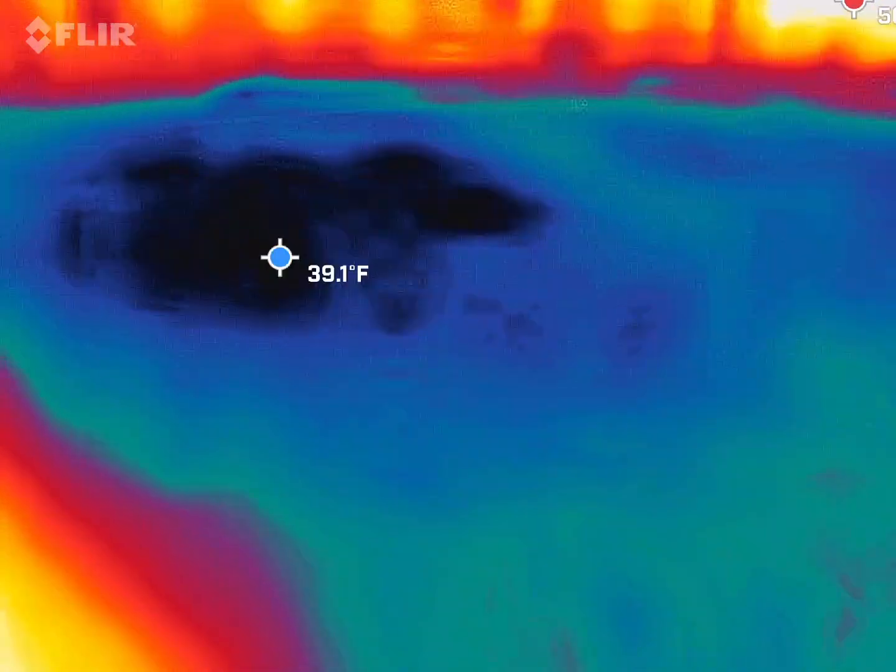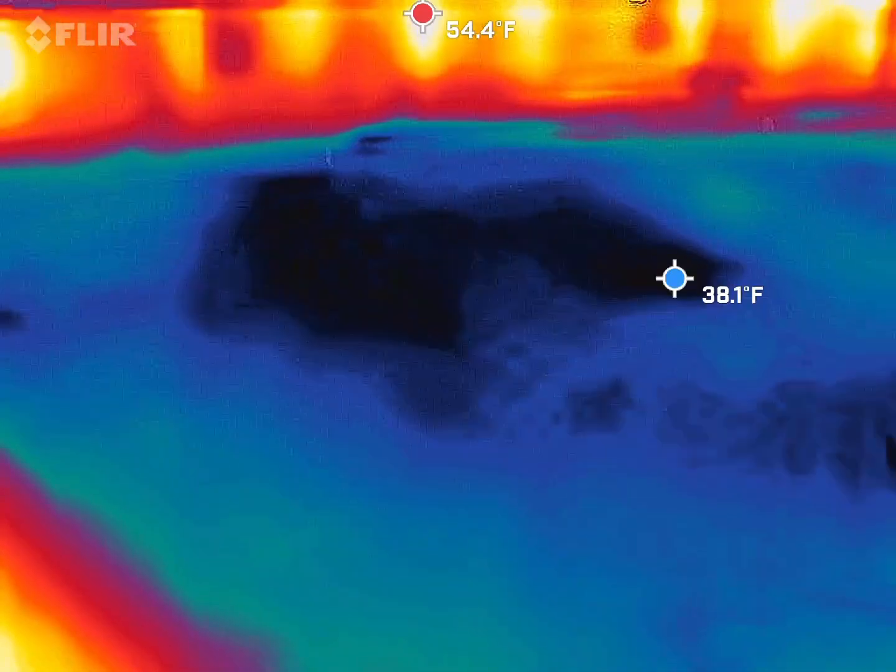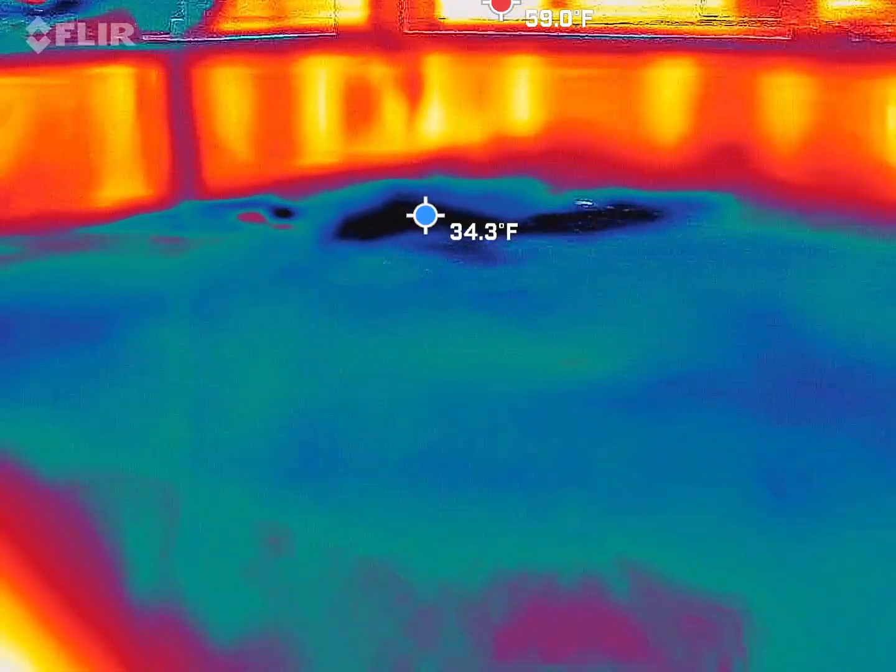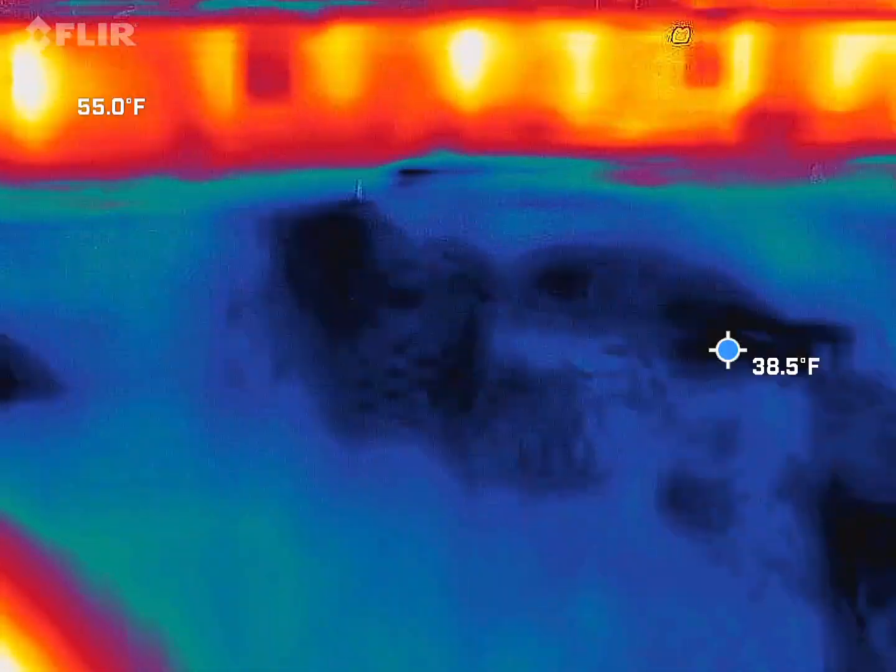There's a huge cold spot right here. Yeah, it could be rain today. So this is the problem with this parking lot: the ground is made from like 5 different types of material. Between the cement and the mud, which is always going to be cooler because it has water. If it rained, it's going to have more water.